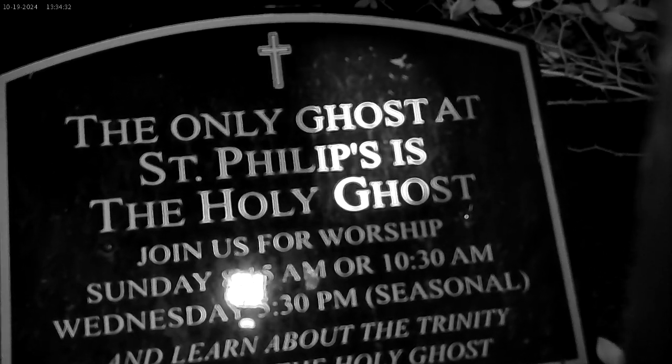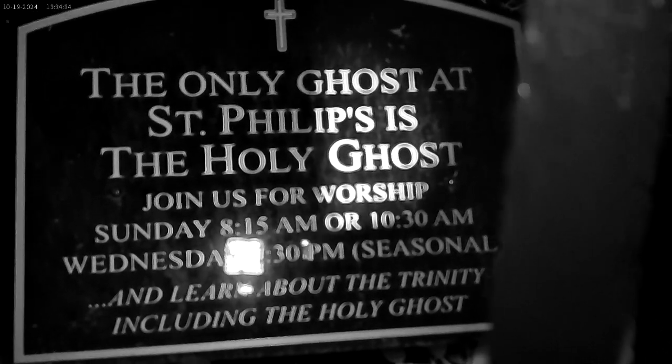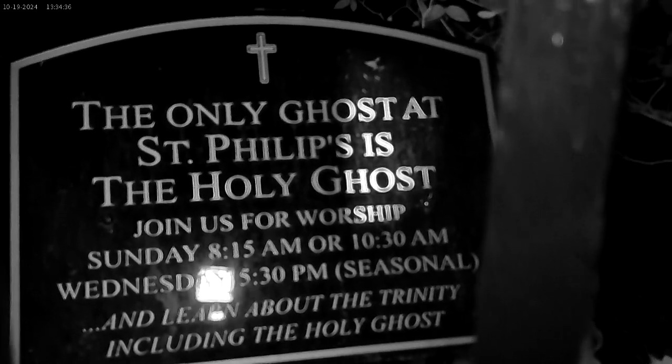You want to go there? So the sign is right here. And then I'm going to point out where the grave is. I haven't used this full setup on this side of the cemetery yet, so it should be interesting. So let's get all 3 cameras up here.